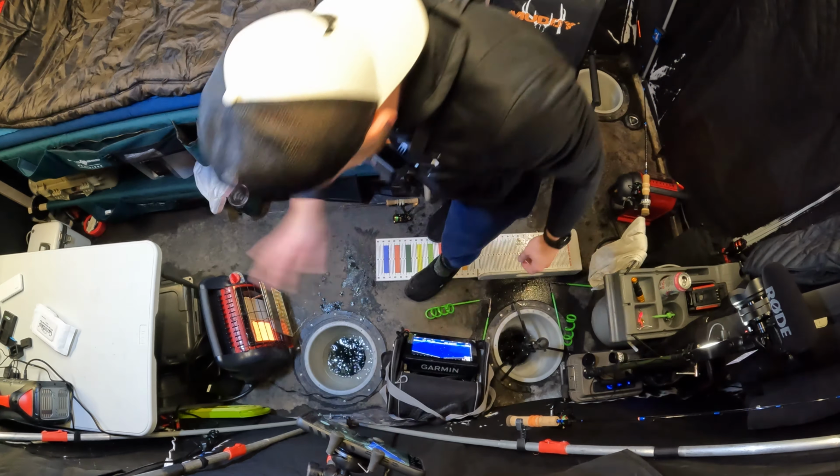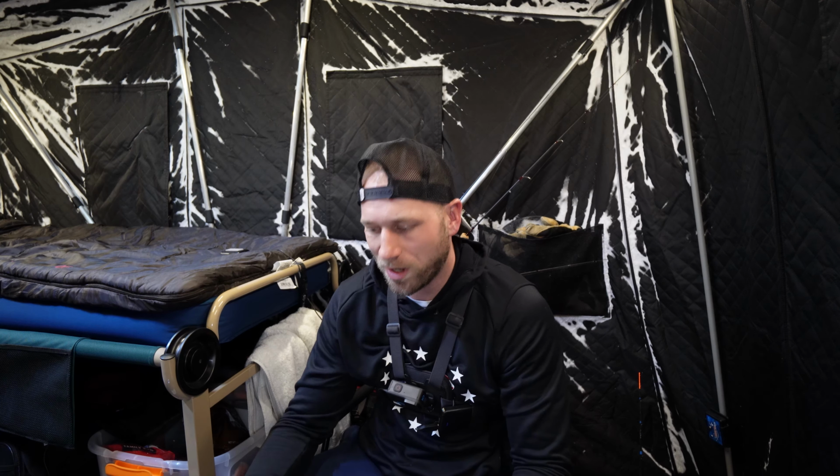All right, bye. Got into a good walleye. Now let's catch some more. The night bite's real. A little slow because of the cold front, but we're able to get into them.